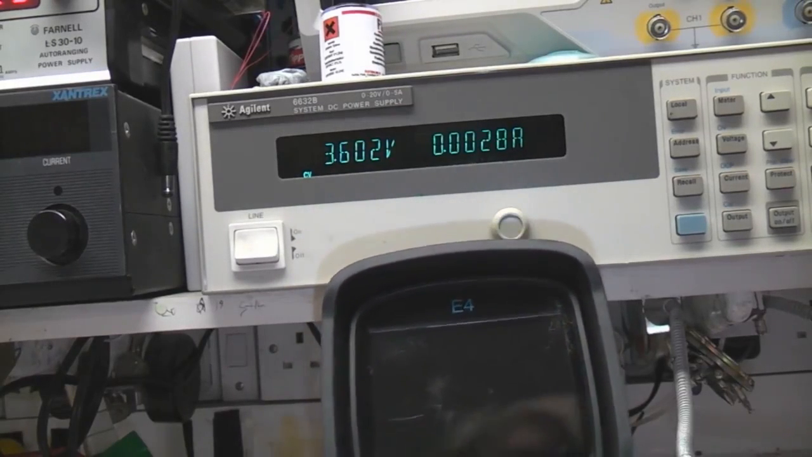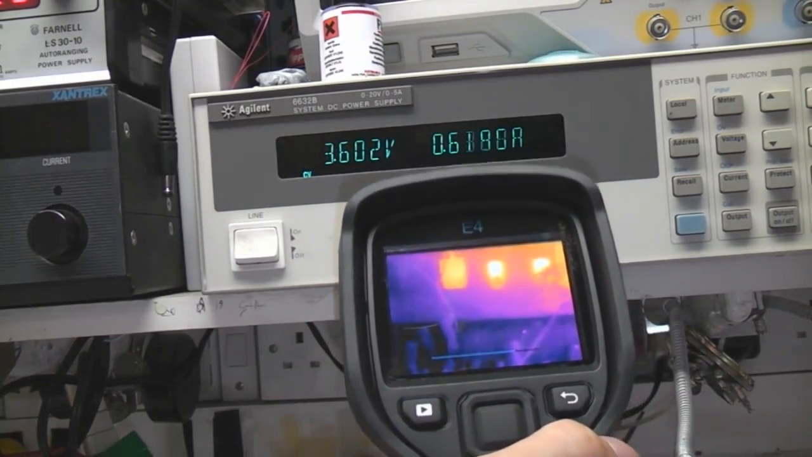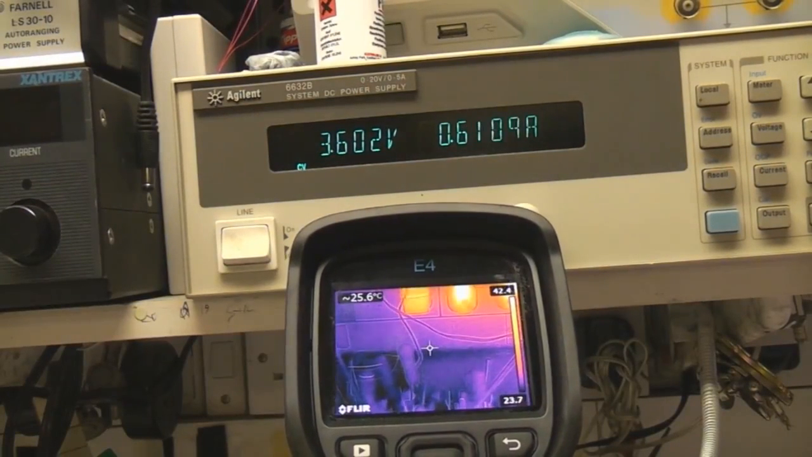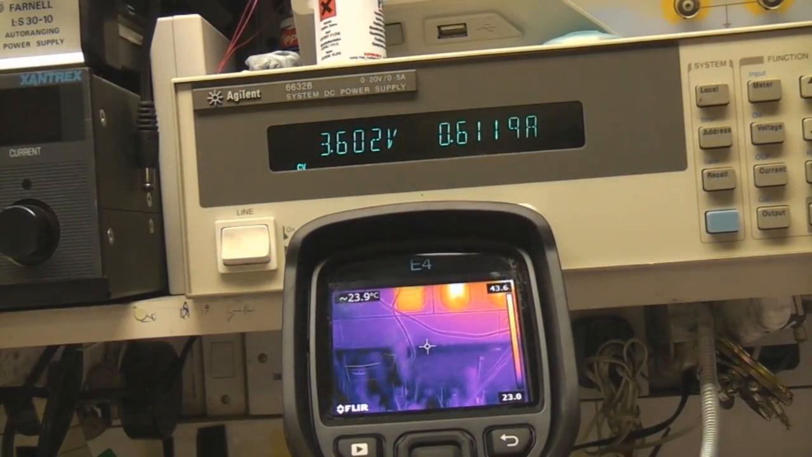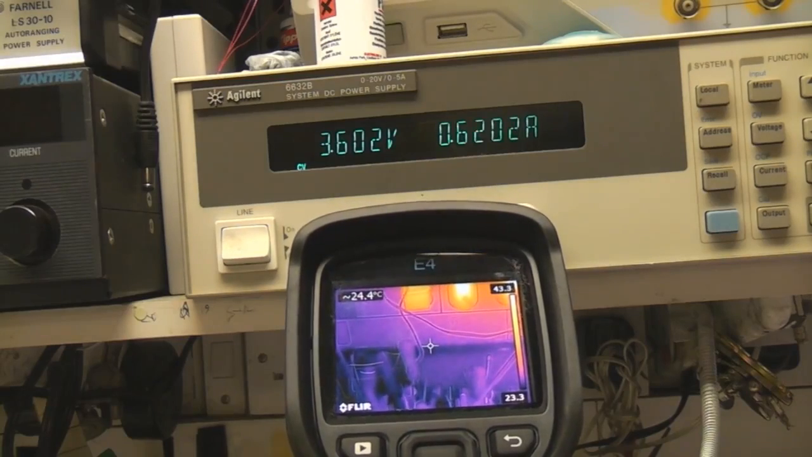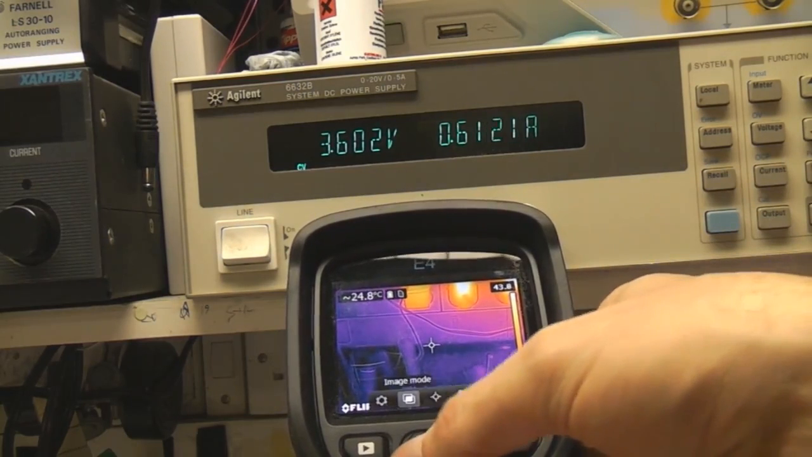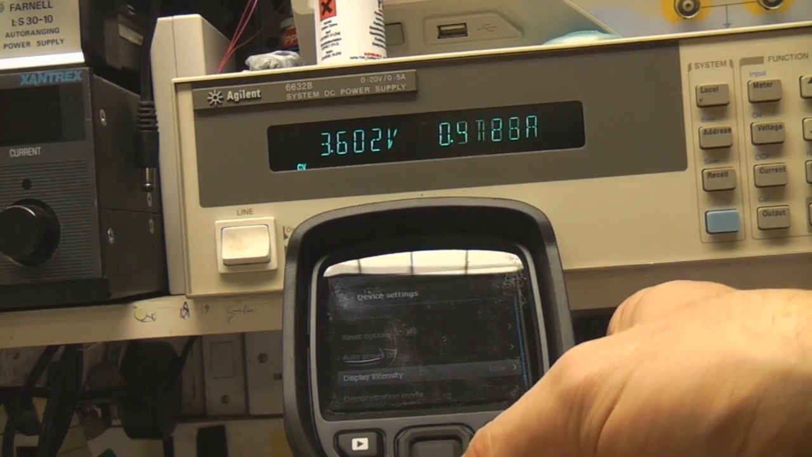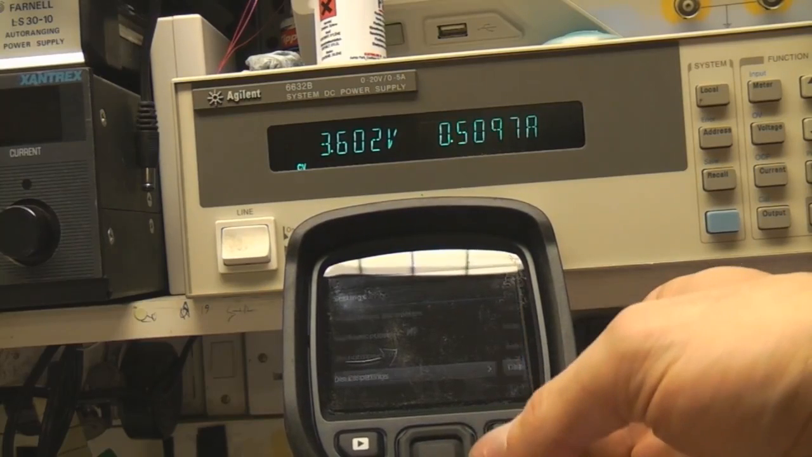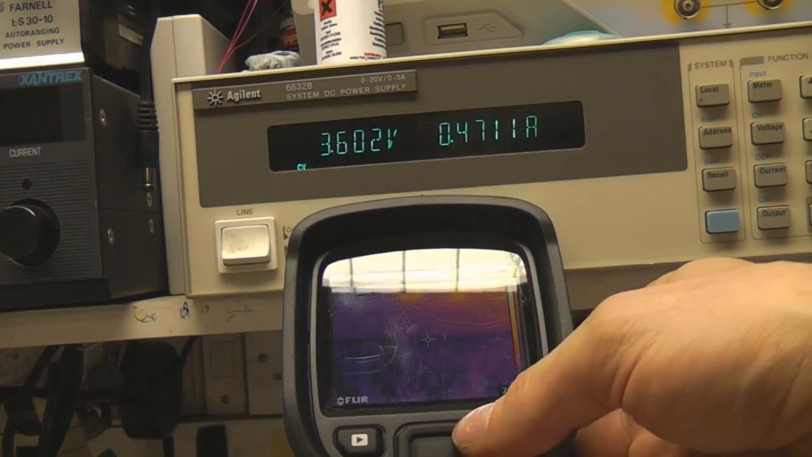Let's turn it on. Wait for it to finish booting up. Right, so in normal running mode, we've got about 600-ish milliamps, which corresponds roughly to that 4-hour battery life figure. Just see how dependent that is on the backlight brightness. So low, it's gone down. It may be reducing because we're not taking images. Yes, that's gone down to 500, so that's quite a saving in power draw.